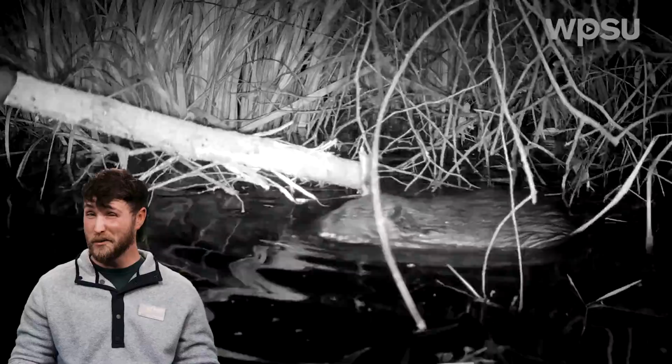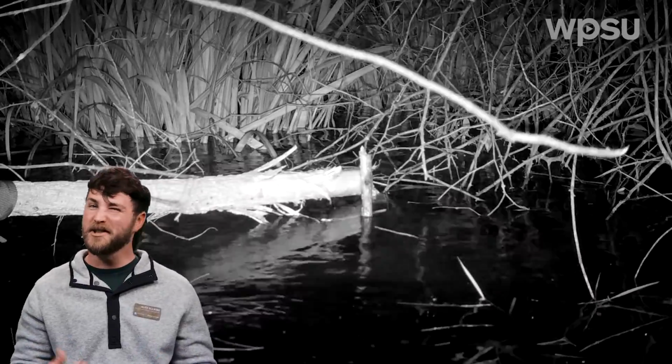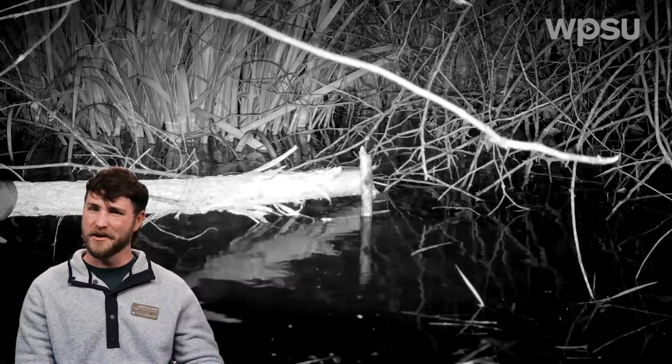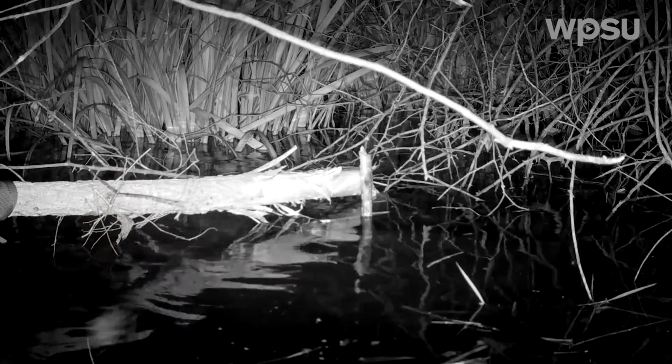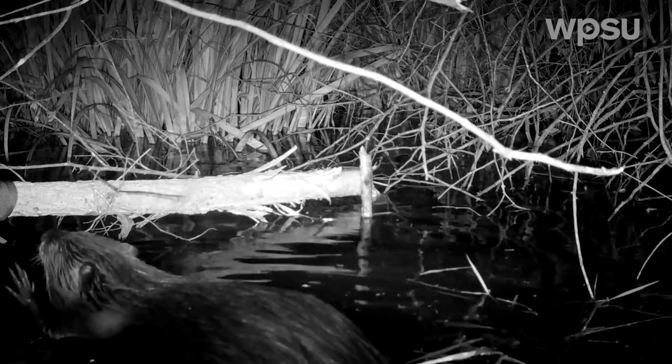Now, beavers are one of the few mammals that can actually digest cellulose, the sort of woody plant material, not just the leaves. So here we can see the beavers taking a tree down, and then they're going to strip the bark off of it and the branches farther up for food and for building materials. Just look at that cute little guy.